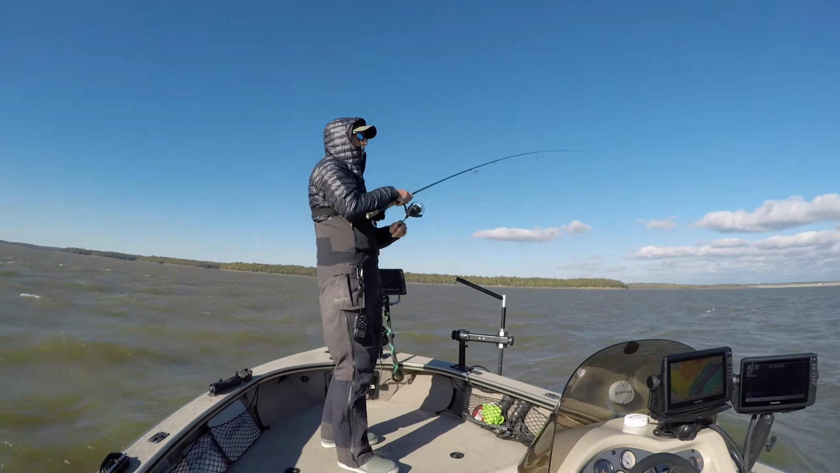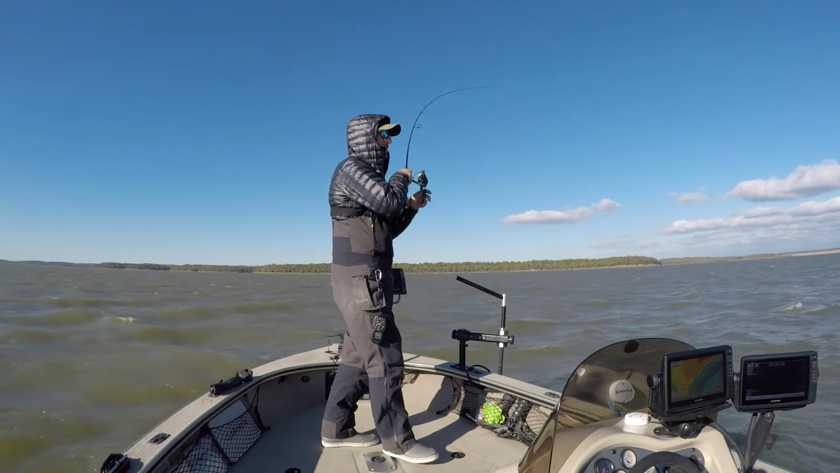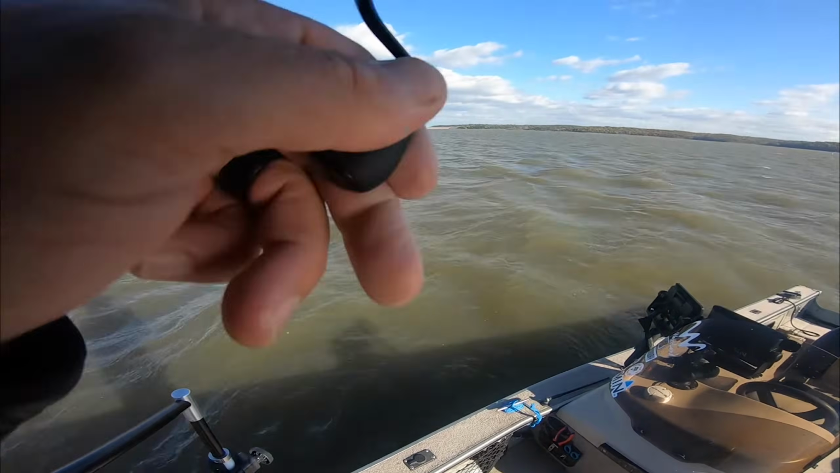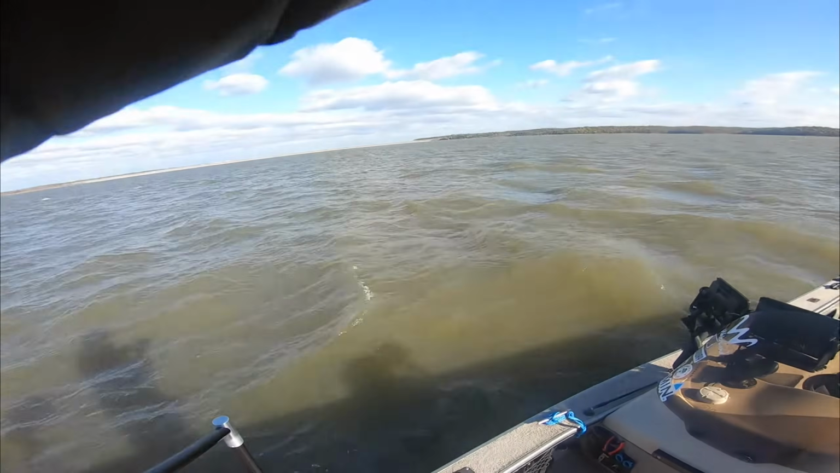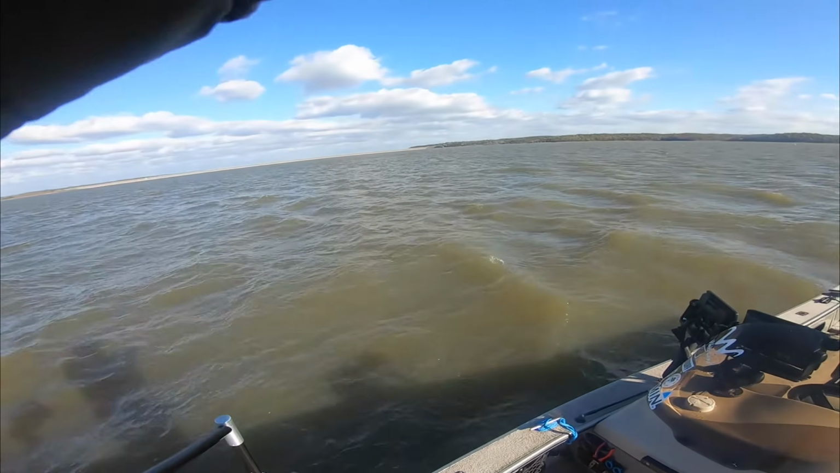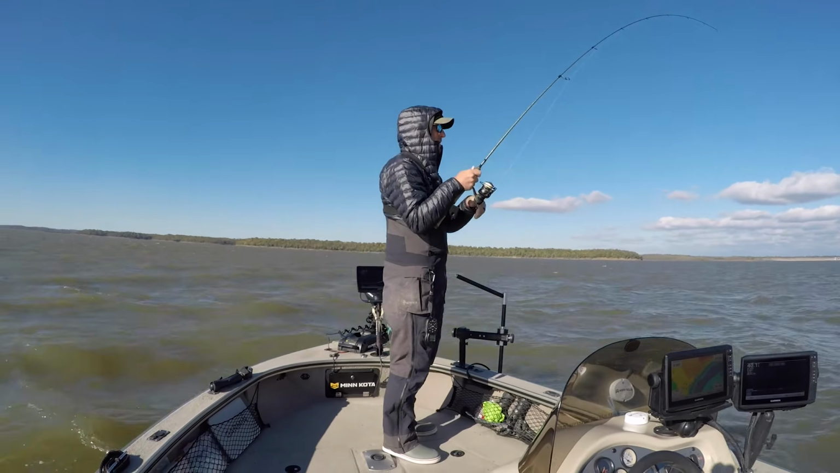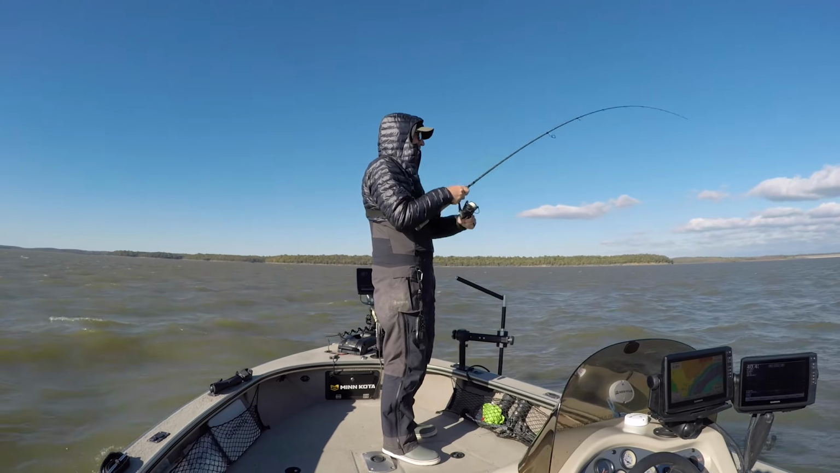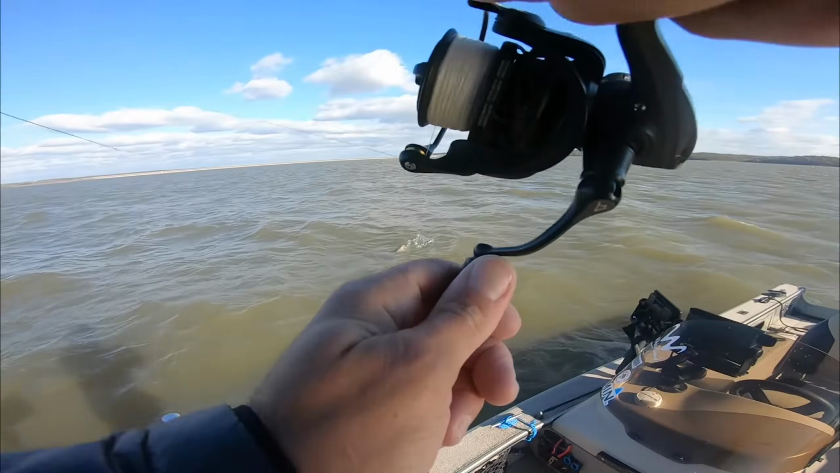Got him. That's a wiper. Yeah. Kind of figured out that my casts were a little bit too far over this way after that very first one that I caught. Moved the transducer over, those fish kind of slid down this way a little bit on the break, and first cast, he crushed it. Oh yeah, it's a nice one too.